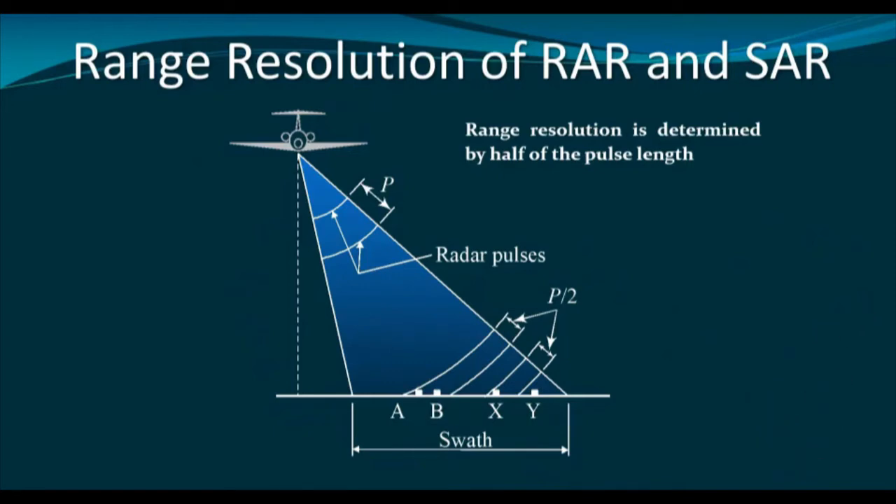Now let us try to understand the range resolution. Range resolution means the spatial resolution towards the range. And see, in this figure, assume this one as the front view. As you can see, the flight is moving towards the viewer.